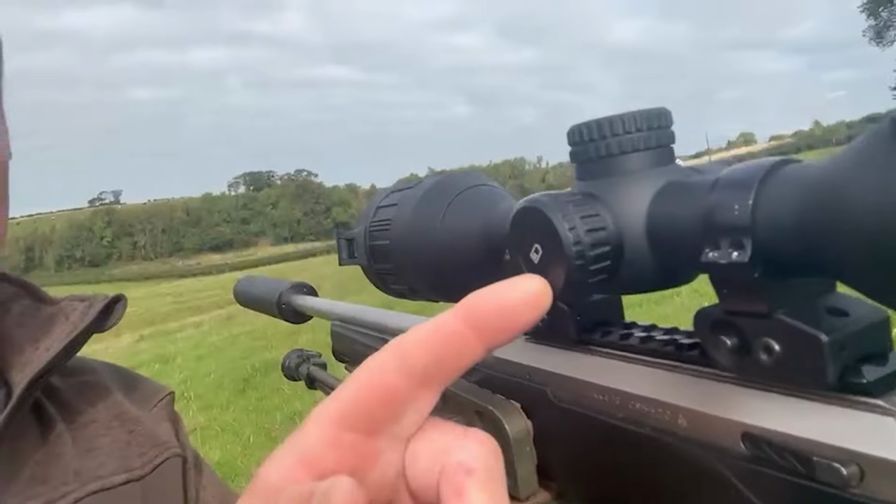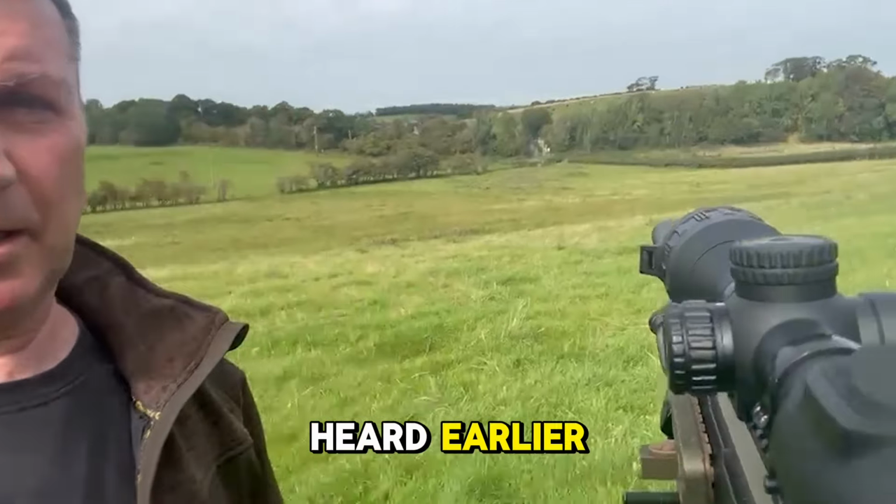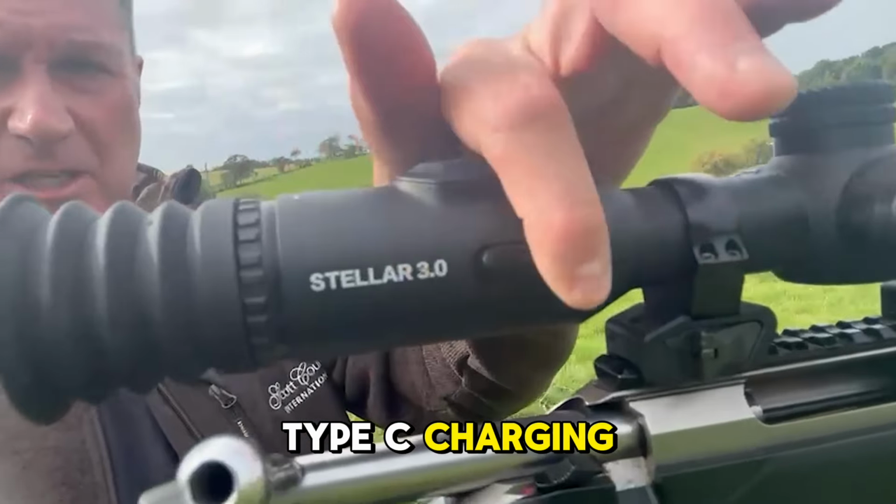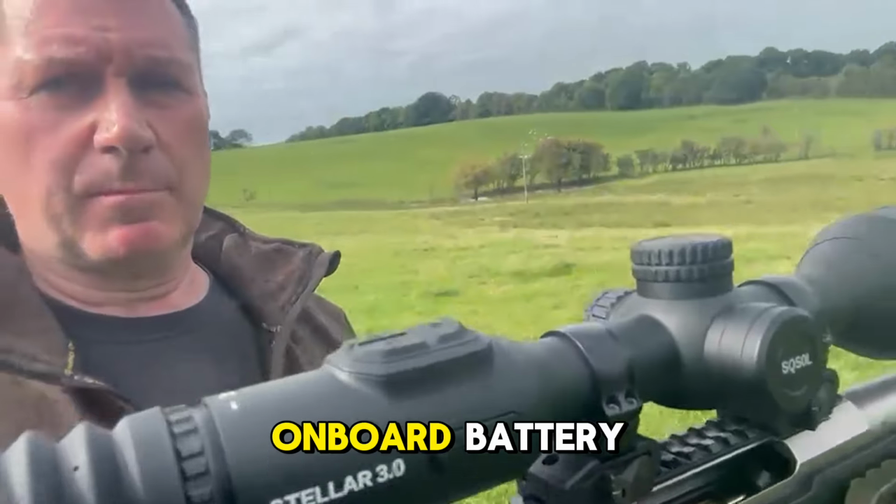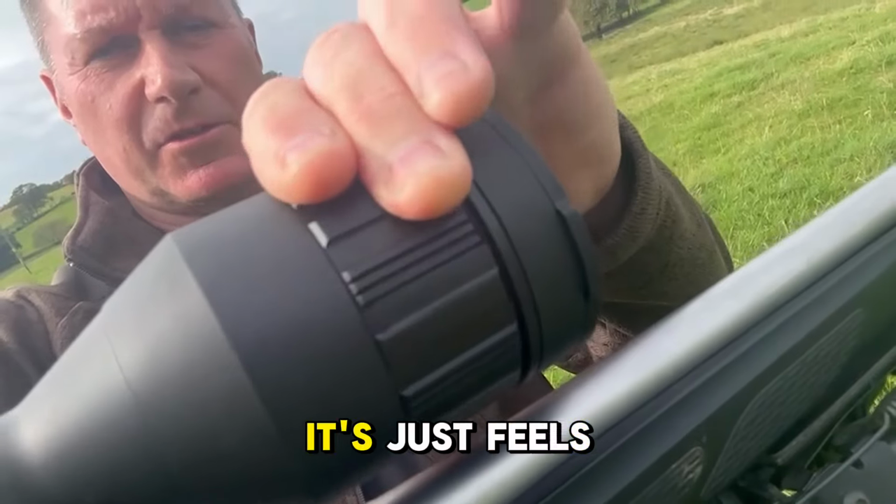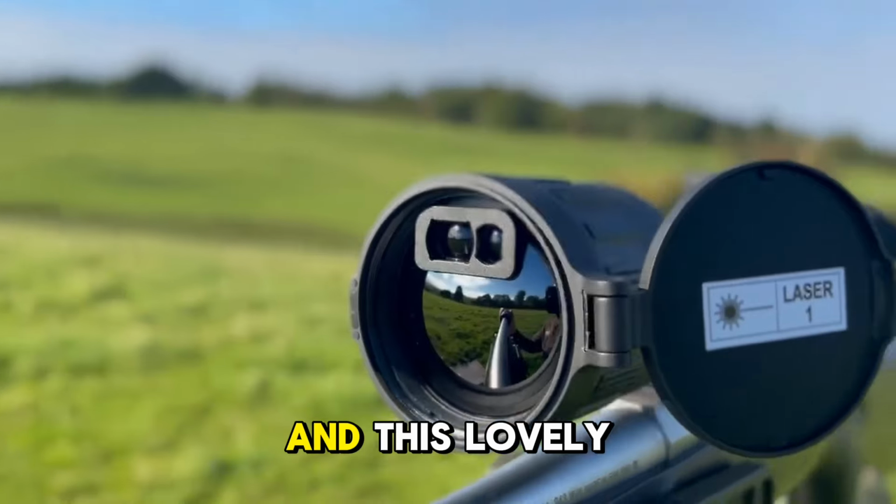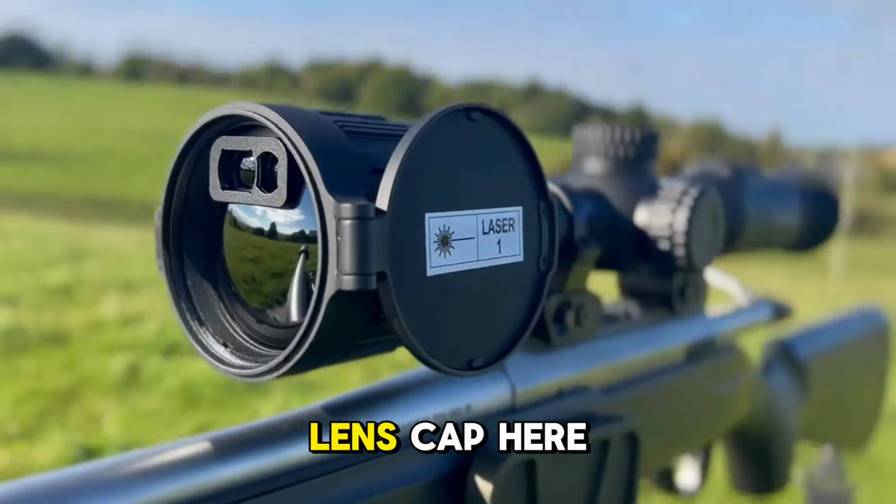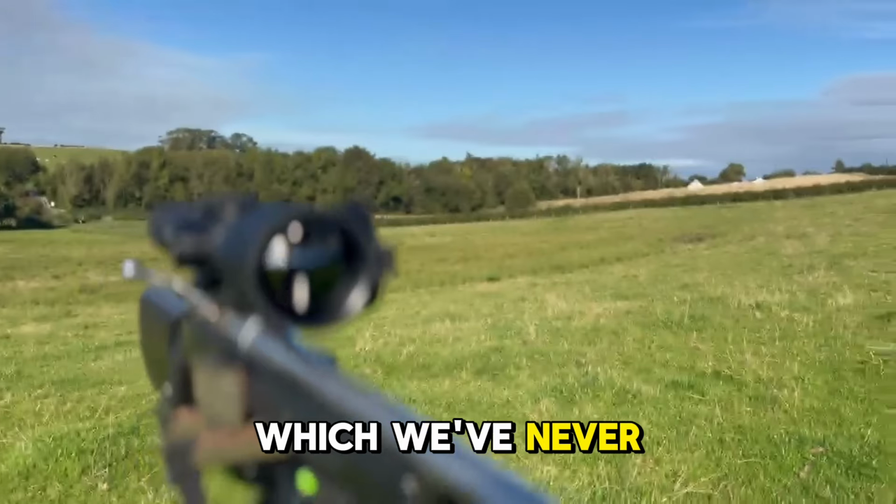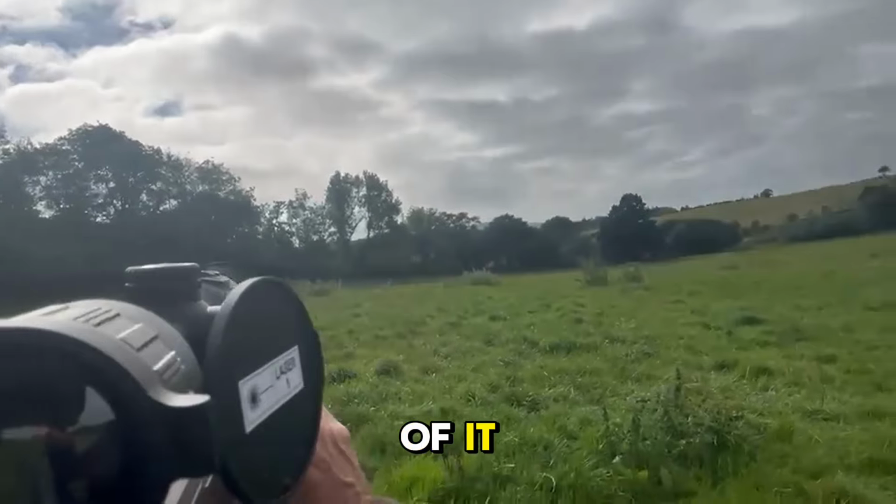On this side, it's got the compartment for your 18650 battery, and as you heard earlier, it's got 9 hours continuous runtime. And on this other side, you've got your Type-C charging port here to charge the on-board battery. Going along to the front, you've got your focus wheel, which just feels nice, really sturdy. It's got a real quality feel to it, the scope, as you would expect, and this lovely magnetised lens cap here. Now we get into the real special bit, which we've never had before, and you'll see now. I'm just going to swivel the rifle down so you get a better view of it.